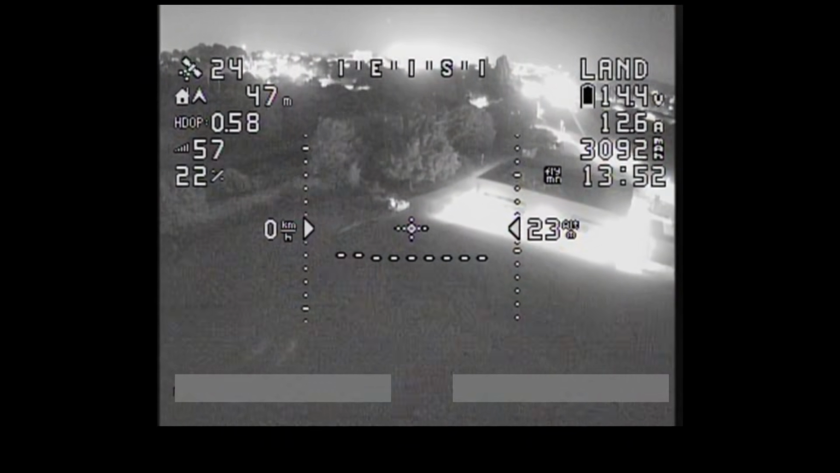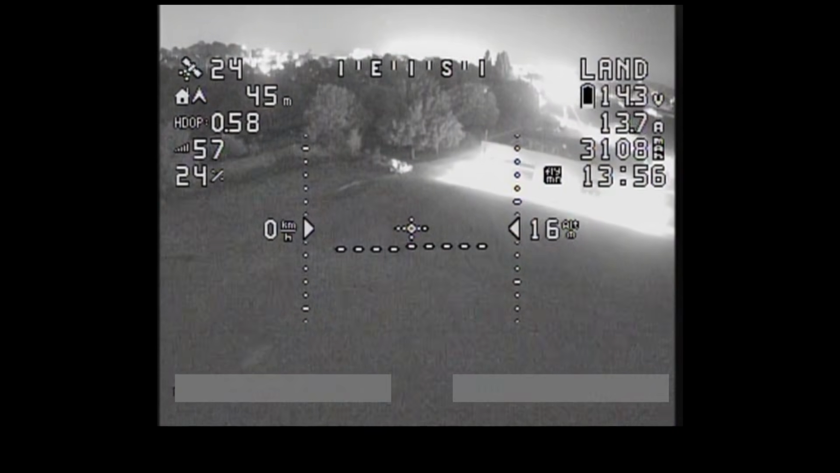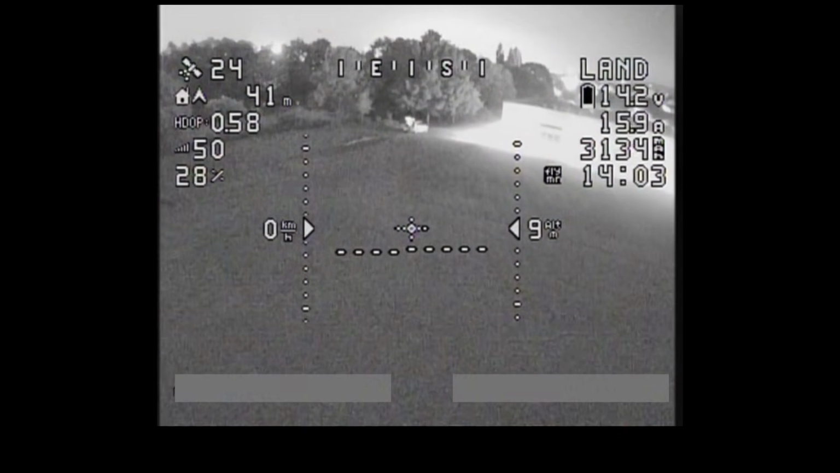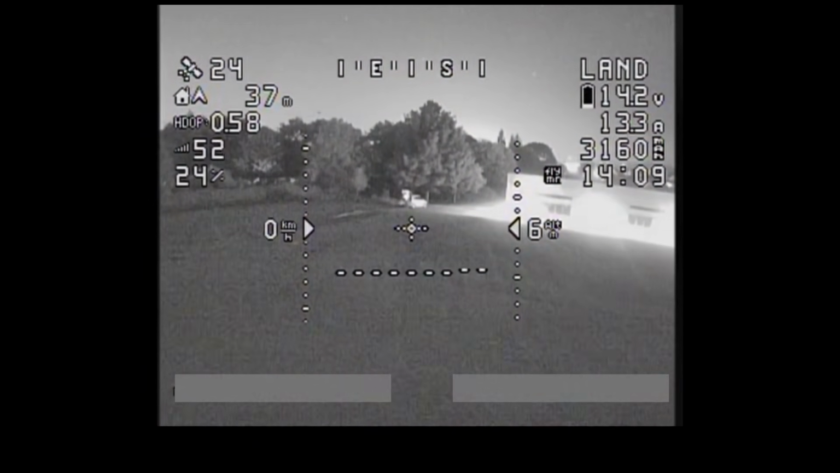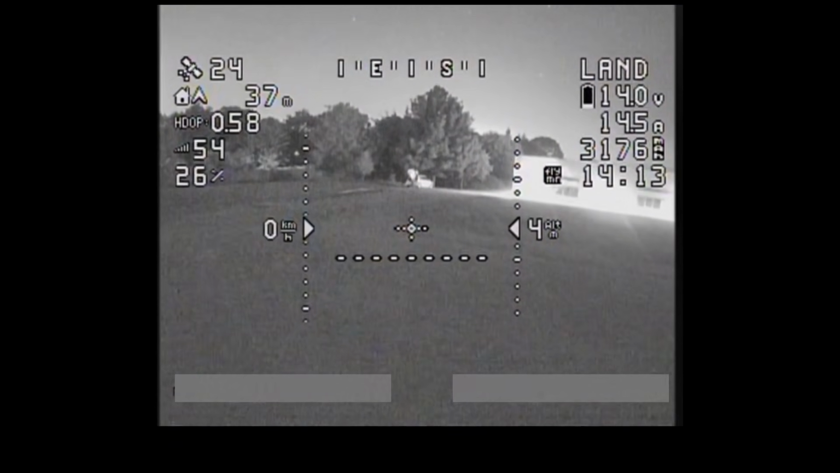I'll switch back to the Infra. I have the ability to reposition the aircraft as it does this, so I'm going to bring it forward a little bit so it's a little bit closer to home. Annoyingly, I've just noticed that the strobe light on the aircraft is turned off, so I can't clearly see it now. It's just appearing as a bit of a silhouette. Let's bring it a little bit closer.